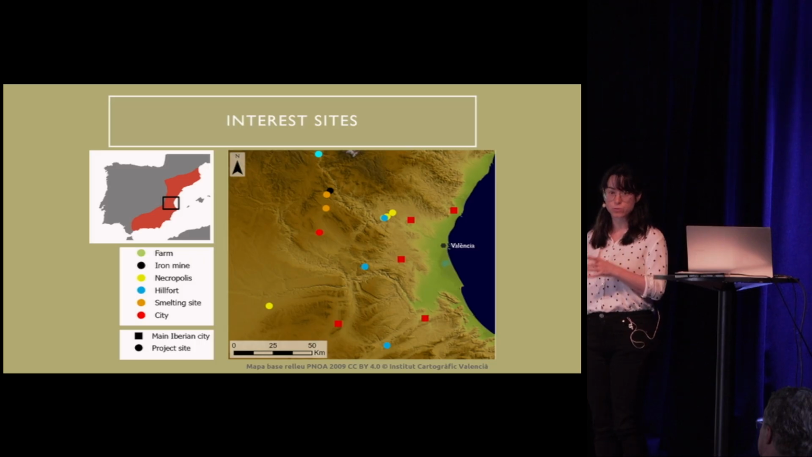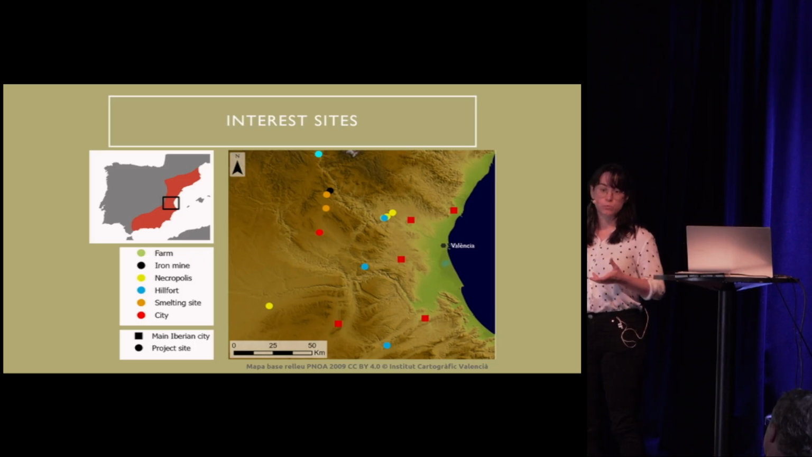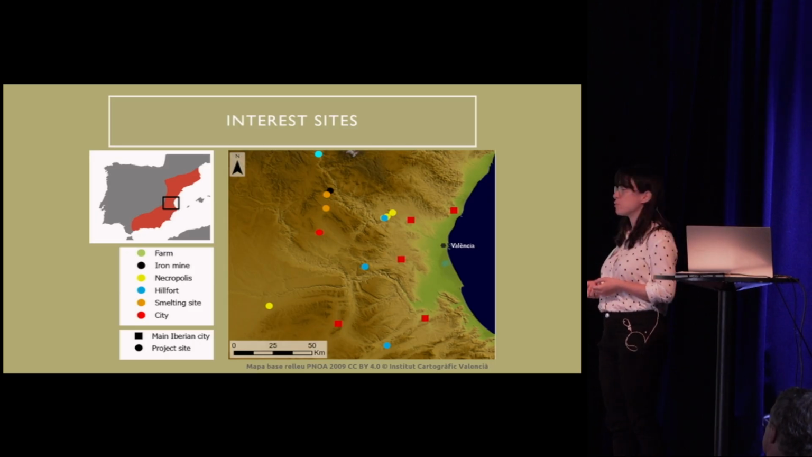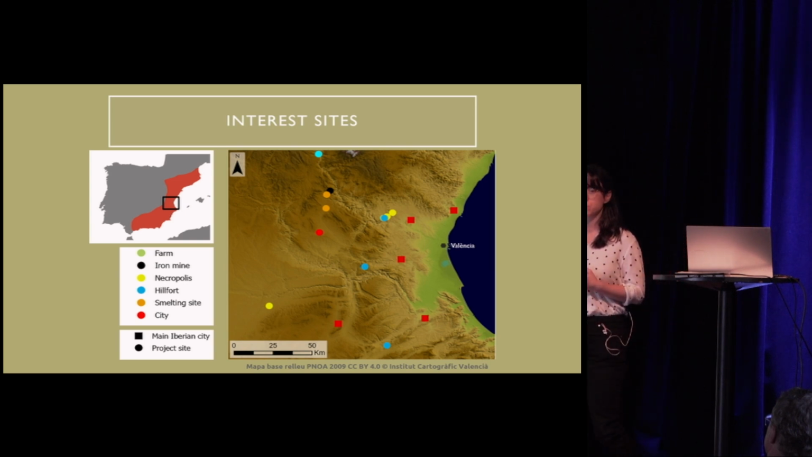Sometimes a city could control a bigger territory, but in other moments they were quite more independent. We also have some necropolis and production sites. We are very interested, for instance, in this area. It is a mining area, and currently we are doing a lot of work with Ulle and Magnar to try to understand better the production there.